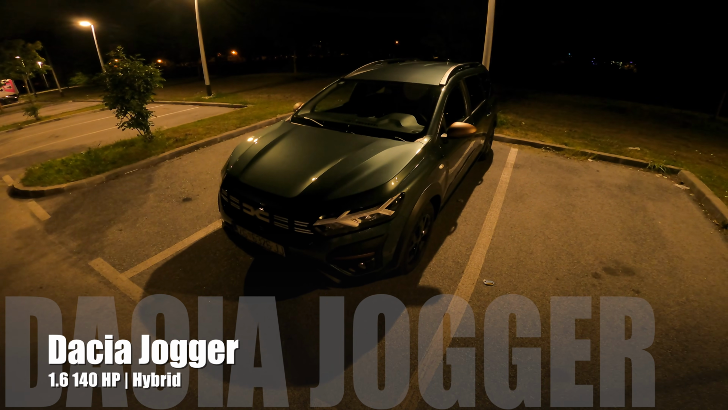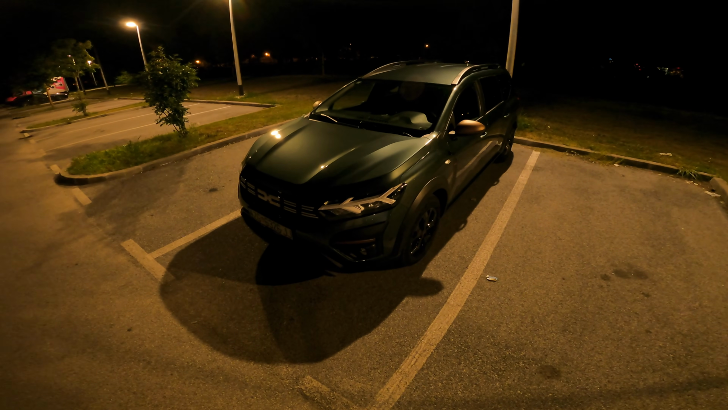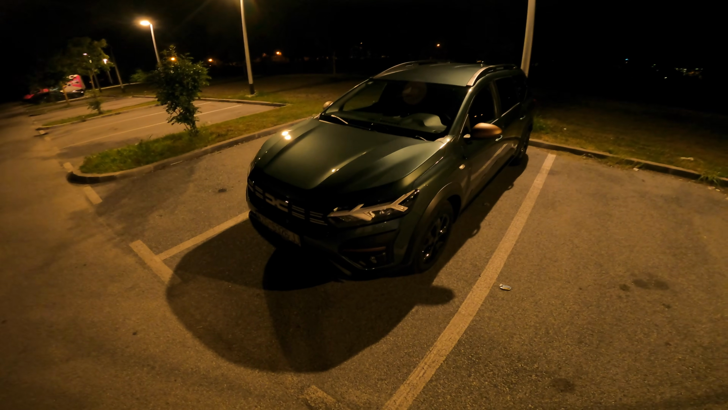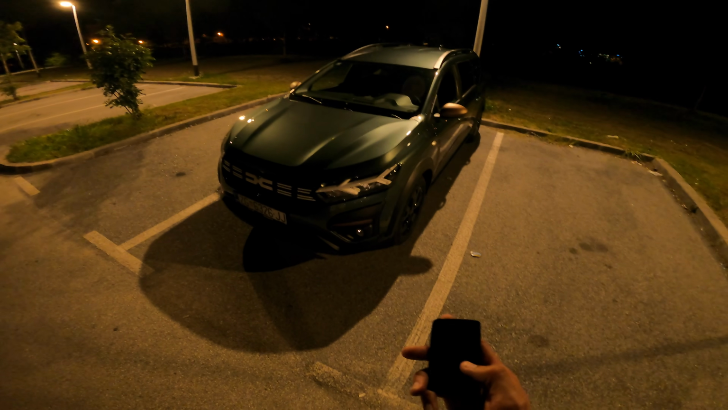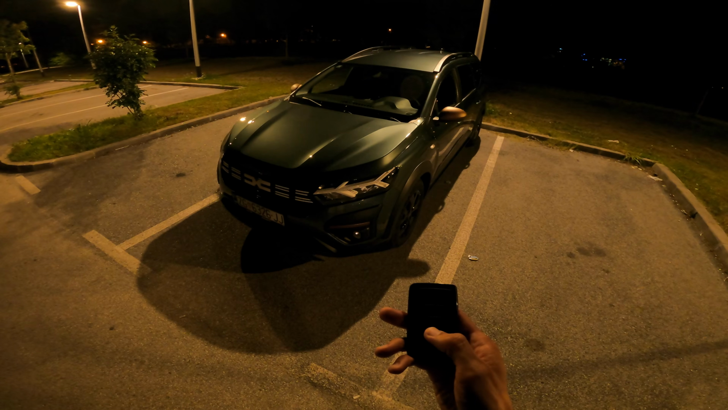We're driving tonight the new Dacia. This is the Jogger 7-seat extreme package. Yes, we had one, but this time it's the hybrid. Now inside is the 1.6 liter 4-cylinder petrol engine with the electric motor. So system power is 140 horsepower.